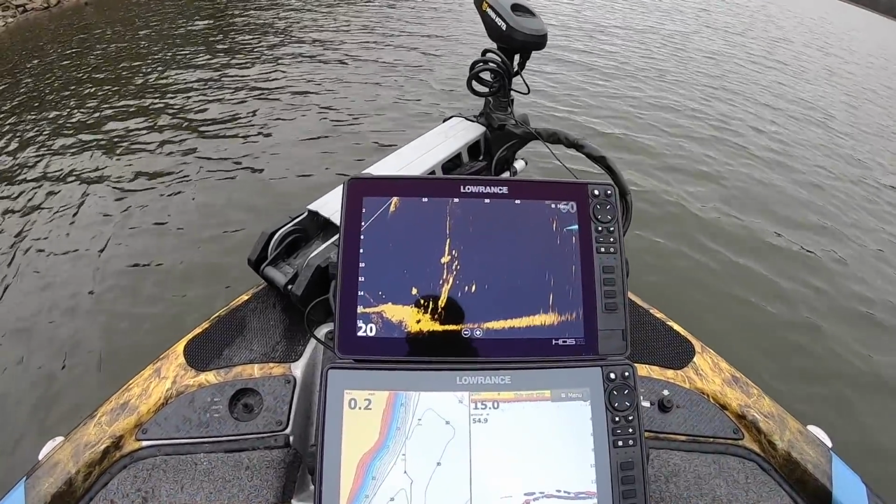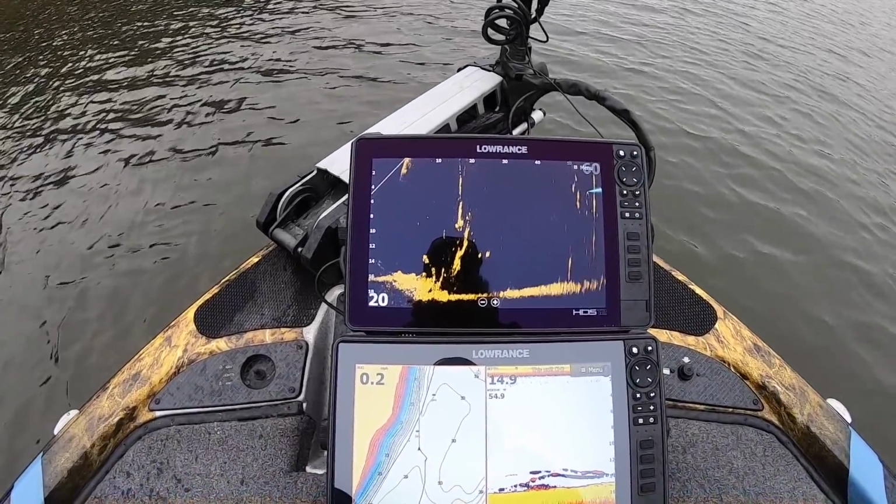I'm not here to tell you that one's better than the other one. I like my Lowrance. I feel like I get better target separation than some of the other brands, and I feel like I can see my bait out further than some of the other brands. But use whatever you have confidence in, guys. That's what I tell people. If you're confident with whatever brand you have, that's fine. The purpose of this video is just to show you how I use mine, and how I catch fish with it.